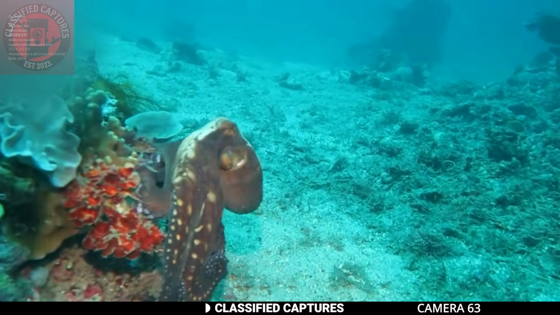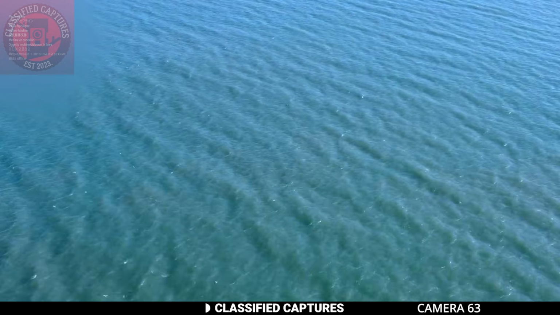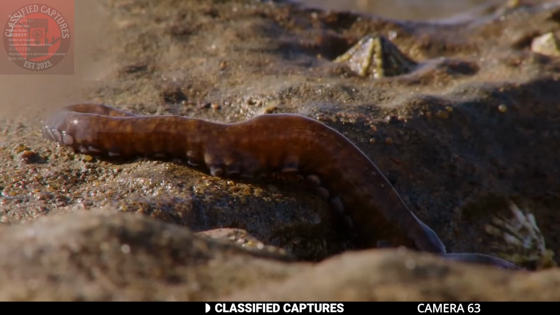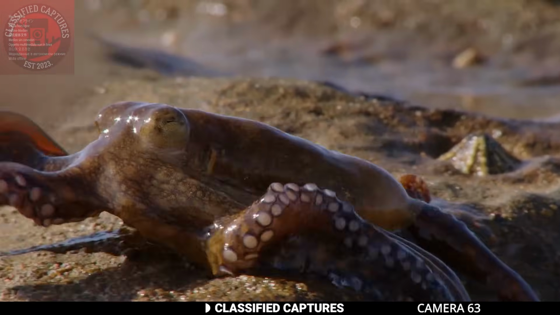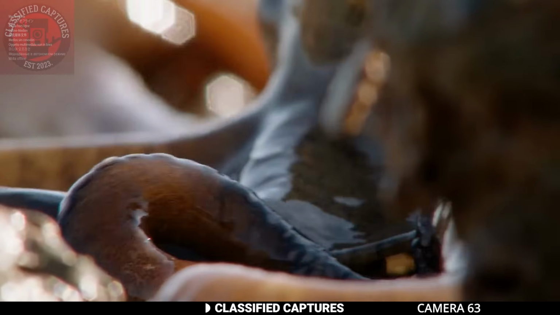Now, let's address the obvious question. Aren't octopuses supposed to live in the sea? Well, not entirely. There's actually a species called the octopus Abdopus aculeatus that lives on land for short periods, hunting crabs on beaches. However, these are much smaller and nowhere near the size of the creature in the footage.